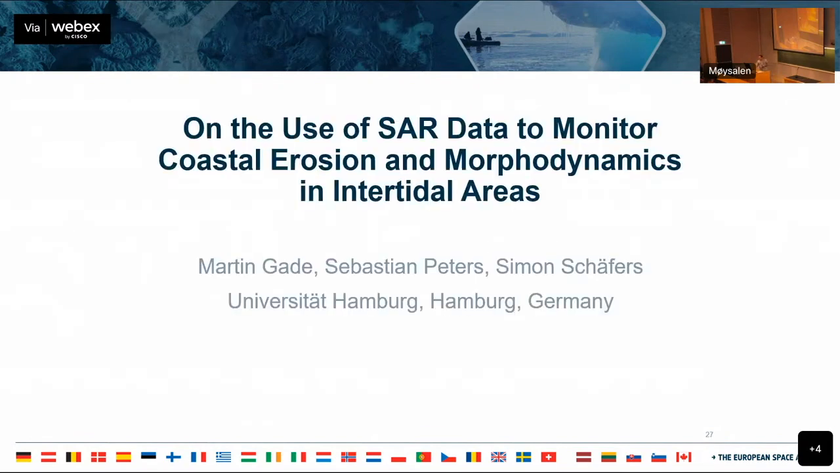So those first three contributions, which we labeled here, were more of the technical approaches. And now the next set of abstracts are more technical, but they also have some geophysical application. So that's just how we broke it down. So this next one is from Martin Gade, using SAR data to monitor coastal erosion and morphodynamics in intertidal areas.